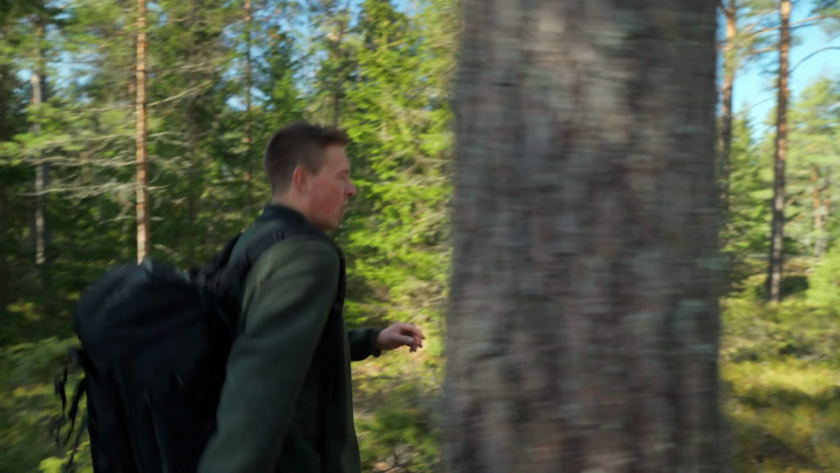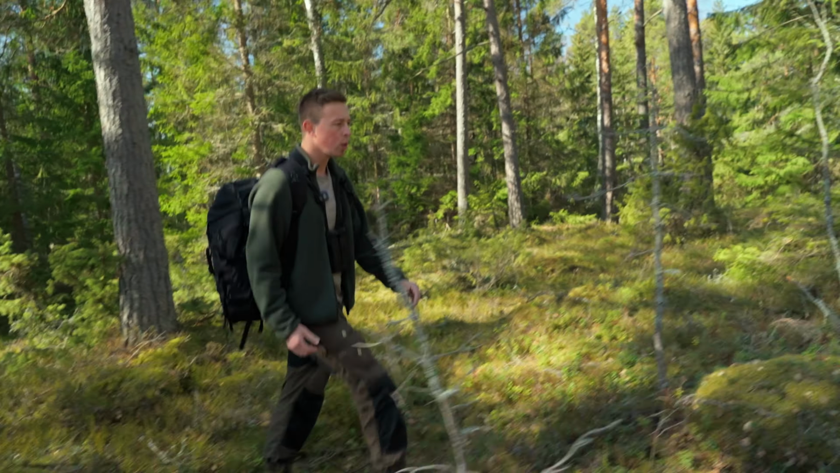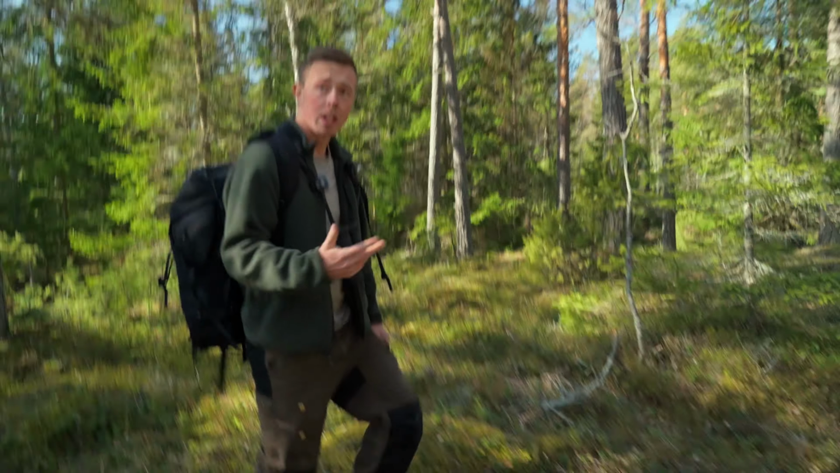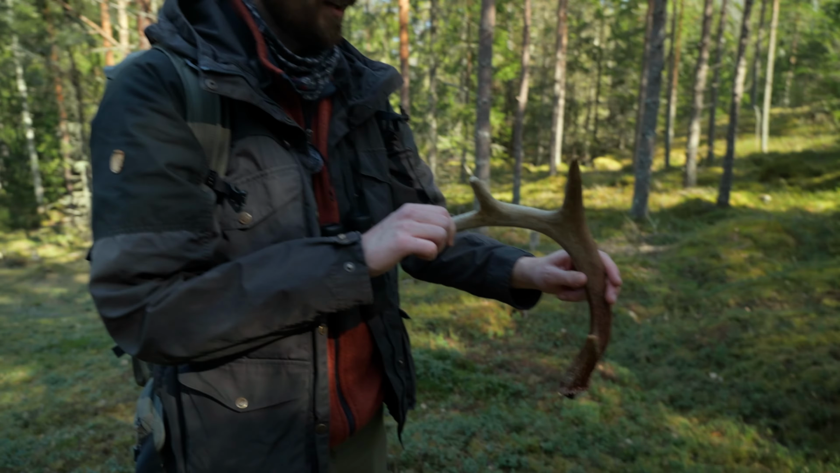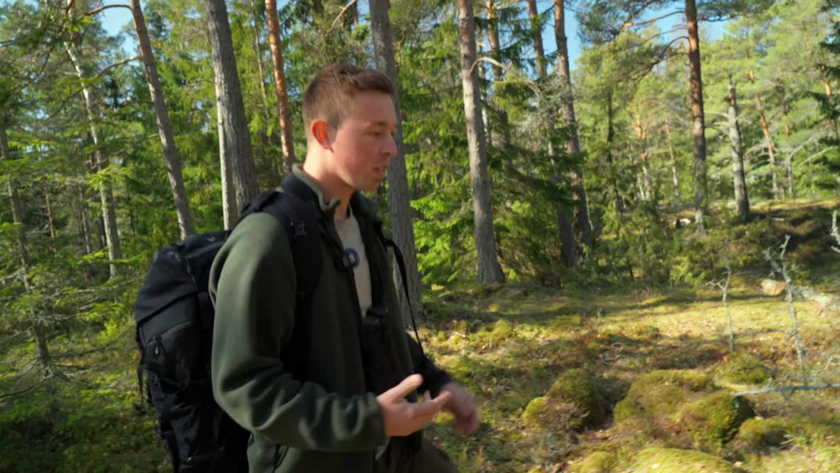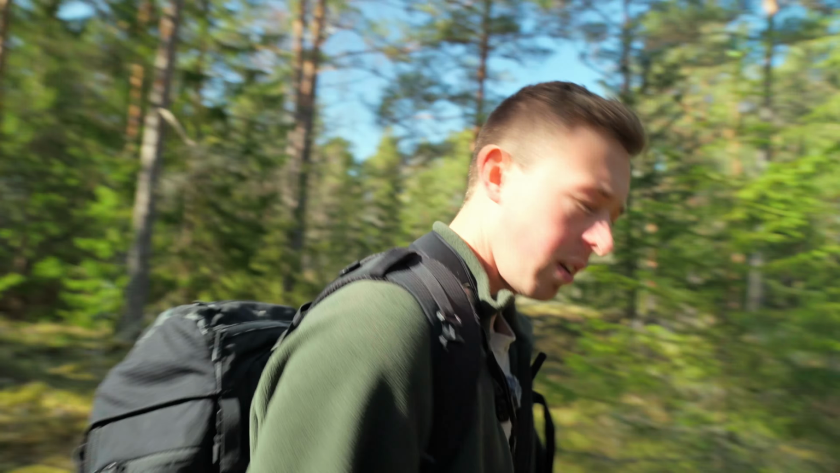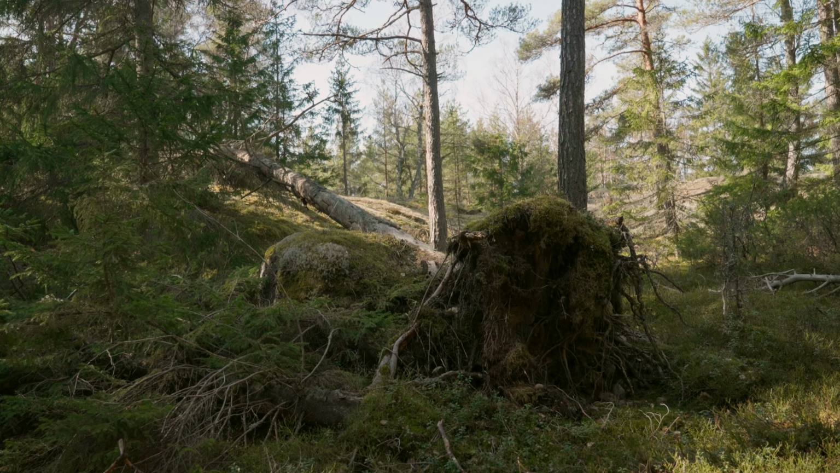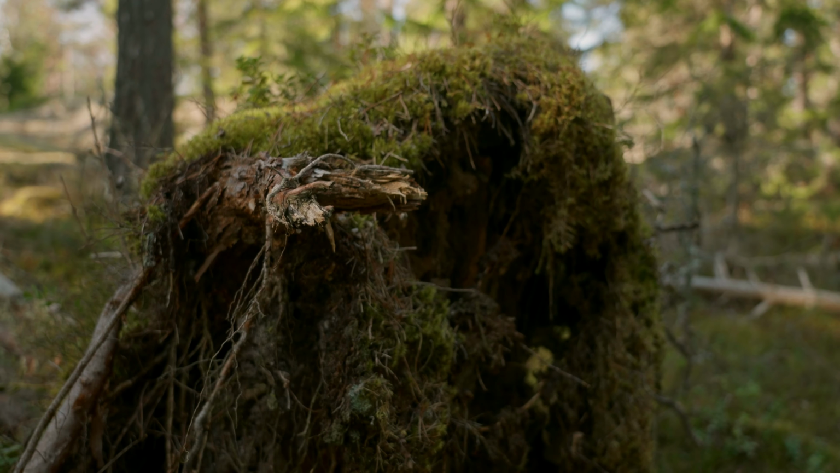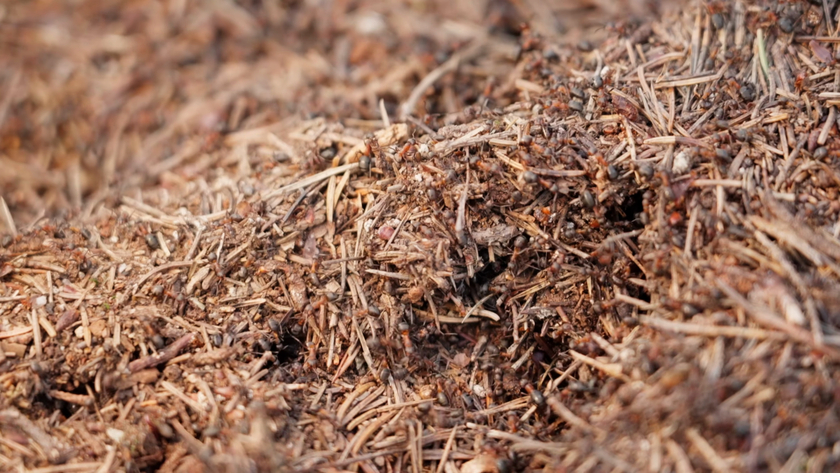Everything feels so alive here. There's a complete ecosystem. You've got the predators like the bear, the wolf, and the lynx, and they're keeping the hare and the deer numbers in check. They aren't overgrazing the young saplings in the plants, which helps the smaller animals, and they just keep everything functioning as it should. Even all the fallen trees that get left alone are fantastic. They become nurseries for insects, fungi, and bacteria that recycle all the nutrients back into the soil.